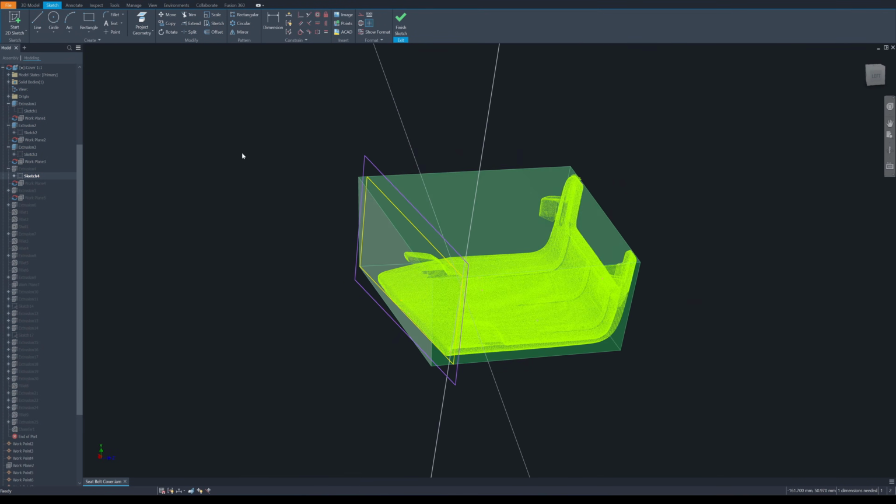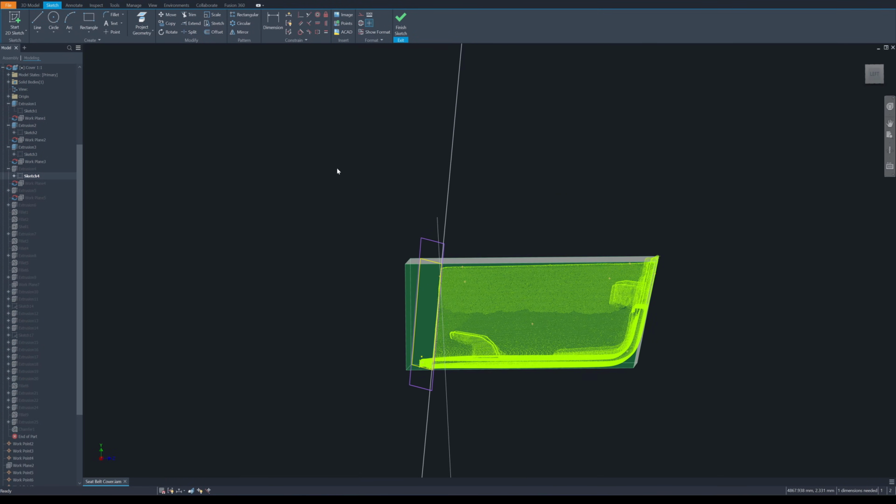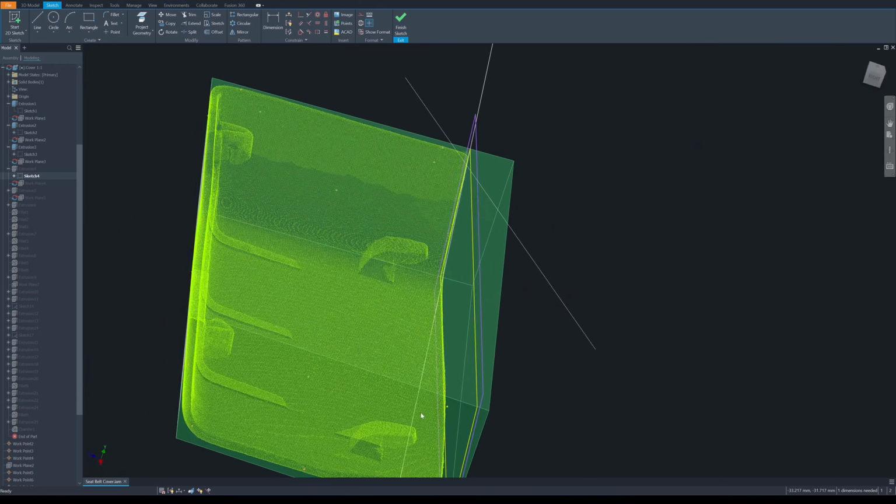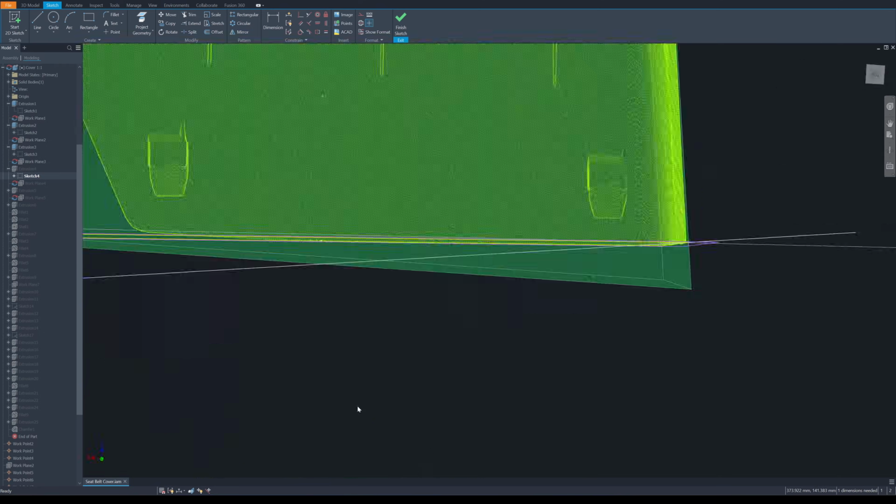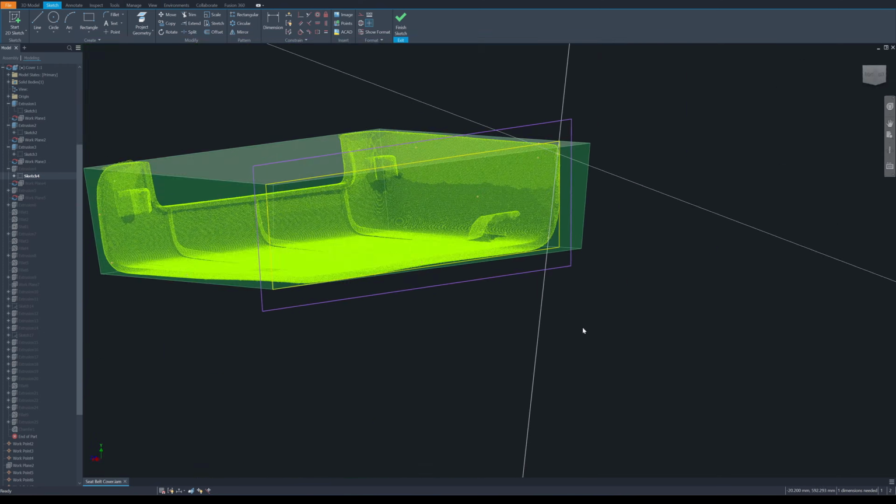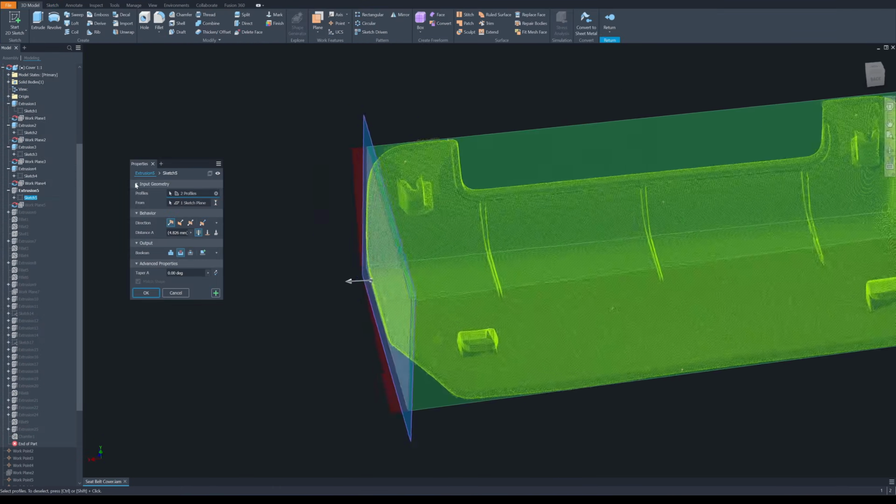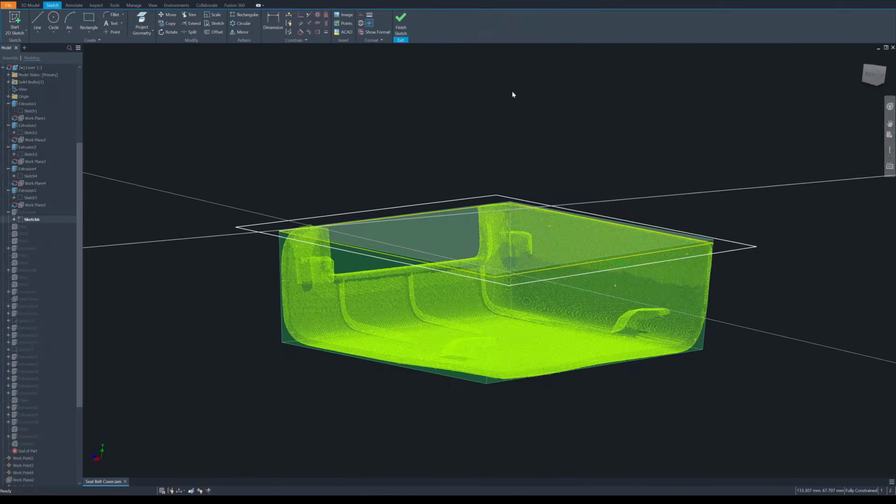The fourth cut on this side, I do the same. I make a plane using 3 points. 1, 2, and 3. I select the point manually because I want to choose the correct plane to cut it. Okay, this will be the fourth cut. Then I cut it. Okay, here's the final cut.